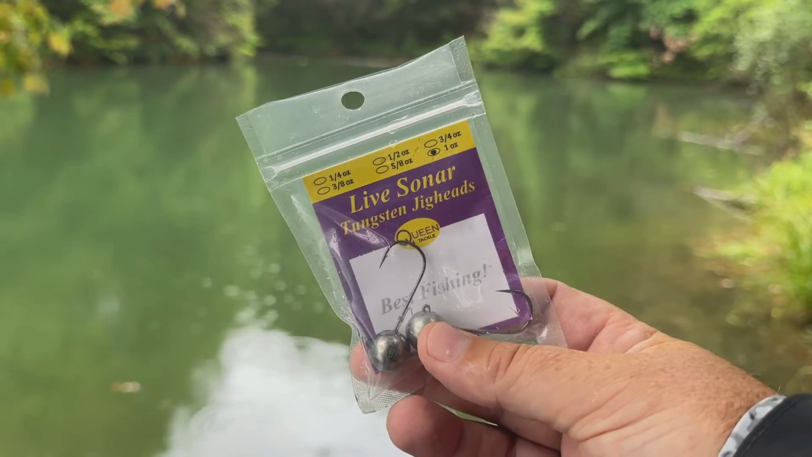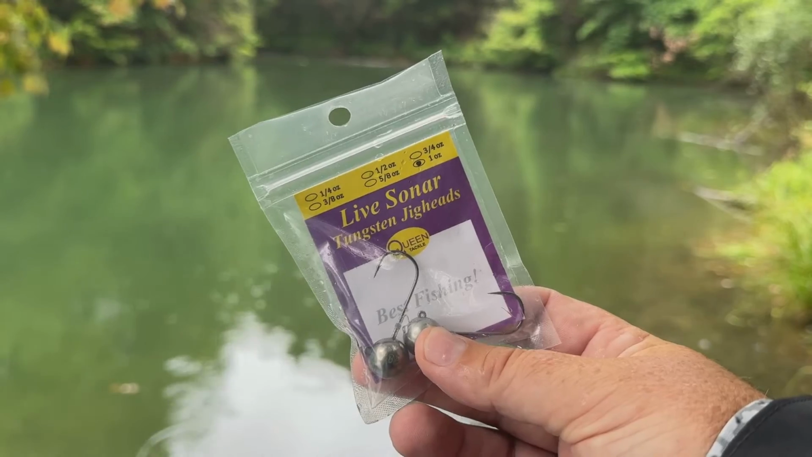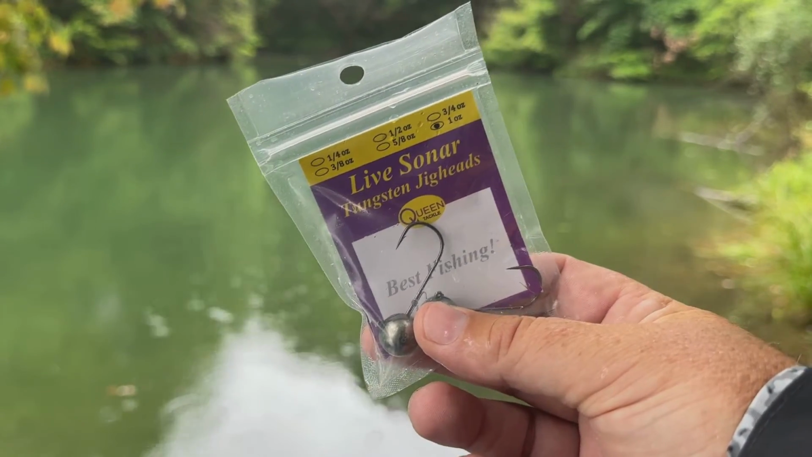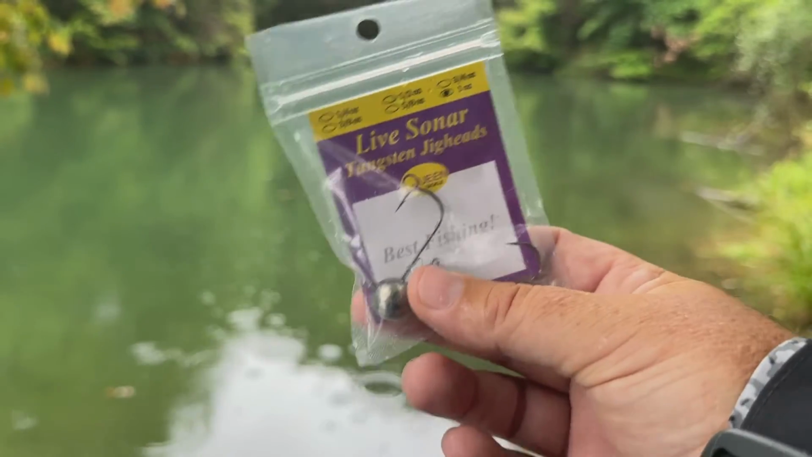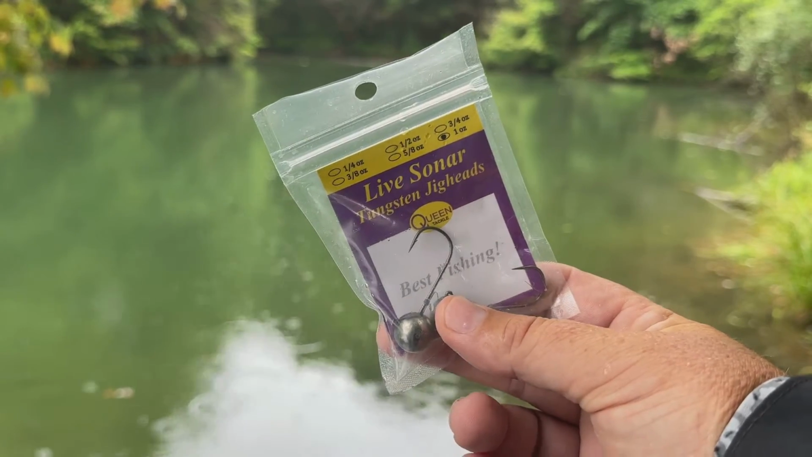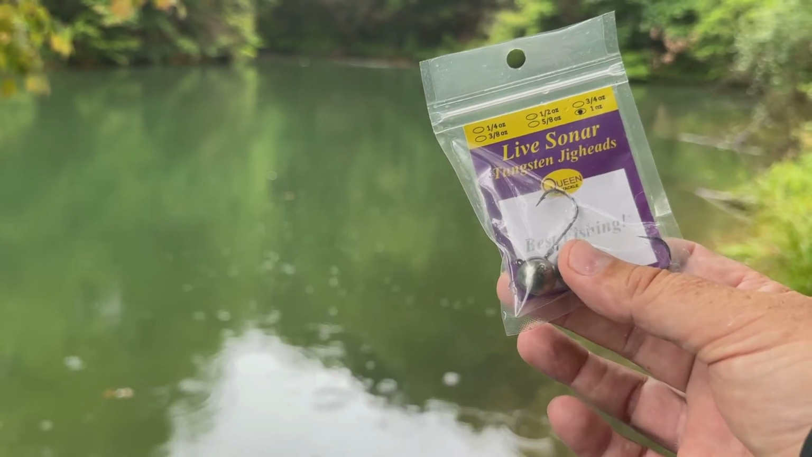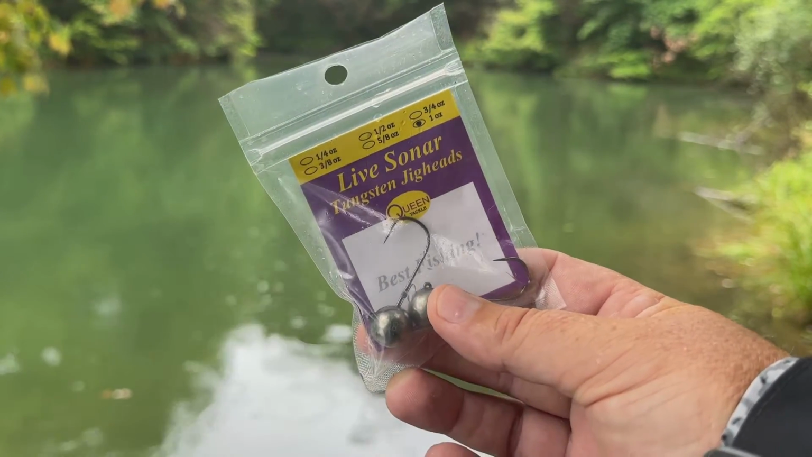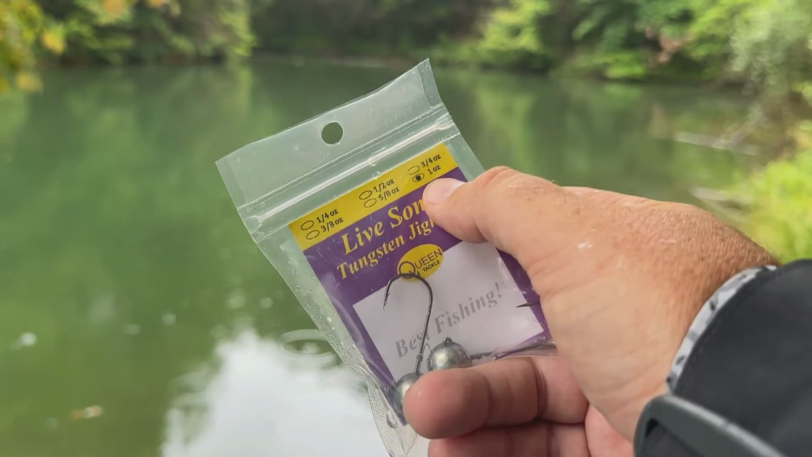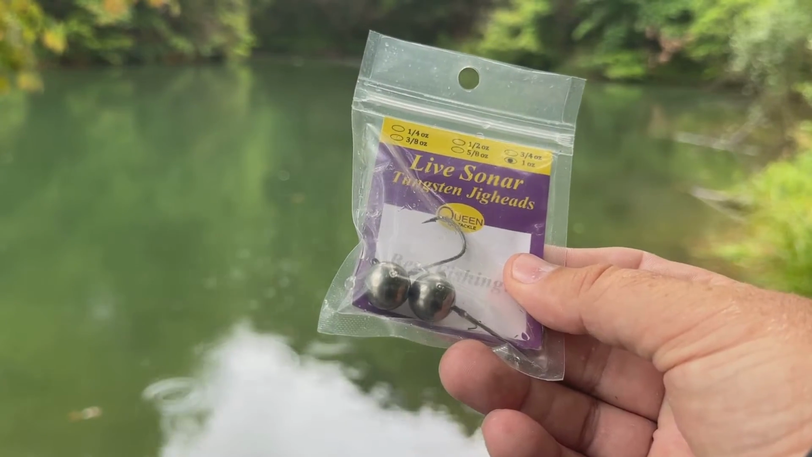Depending on wind, depending on current, 3/4 is probably the highest that I generally go to, and I will fish that to 55, 60 feet down. We'll say 35 to 55. Now, if I've got a lot of current or wind, yes, I'm going up to the ounce.